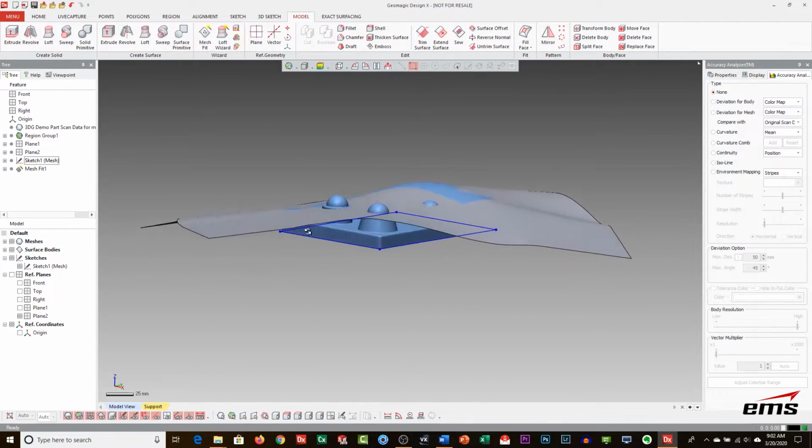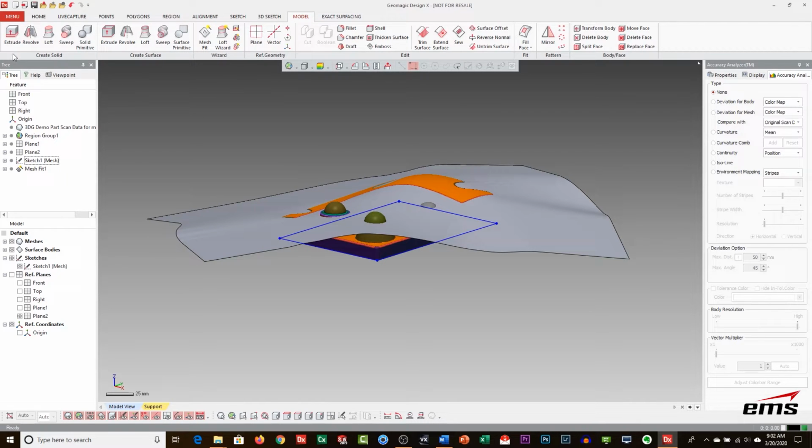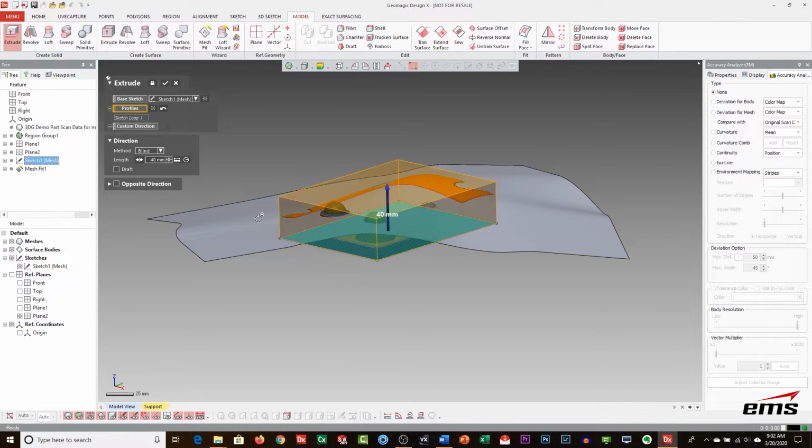Let's bring our sketch back on, and we are going to do an extrude. We're going to pick that base sketch, and then we have all kinds of options. One of them is, we're doing a blind as the default. We can go through all, to a vertex, to a region, to a surface, etc.